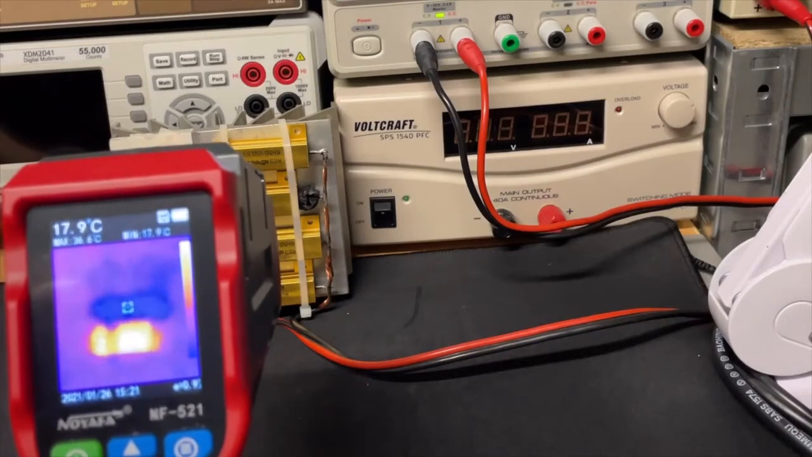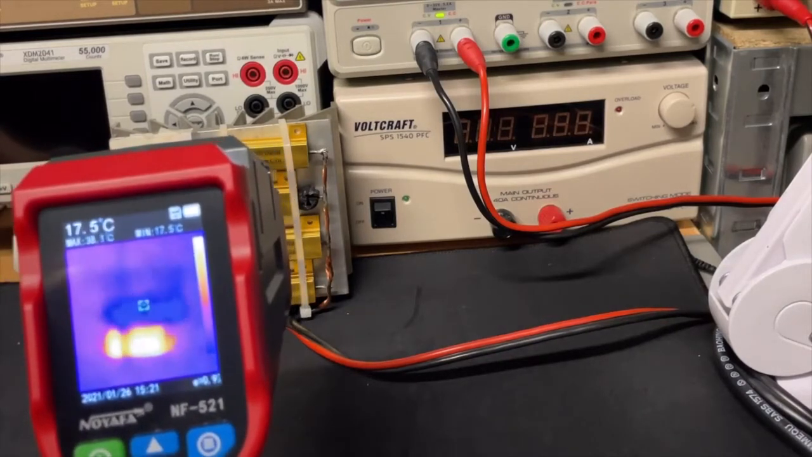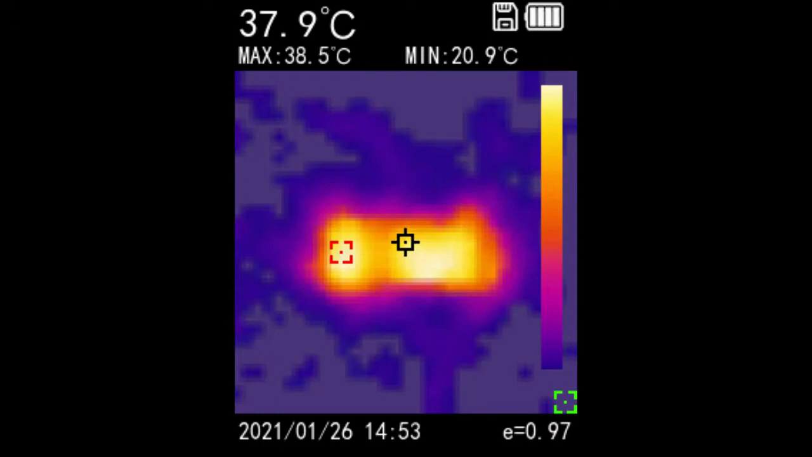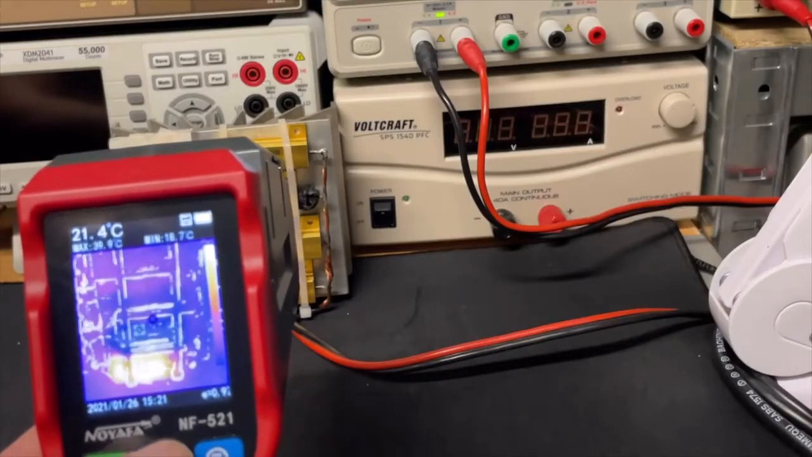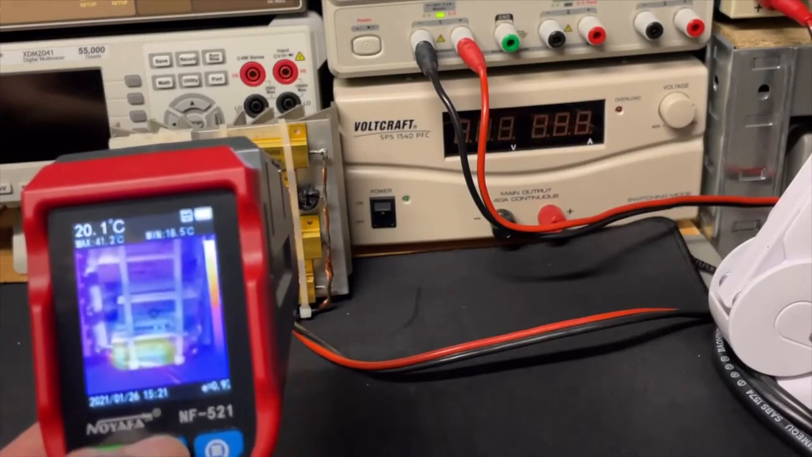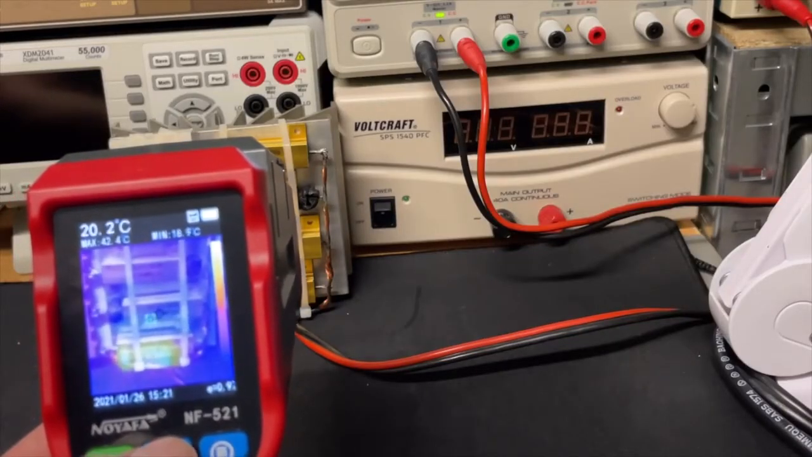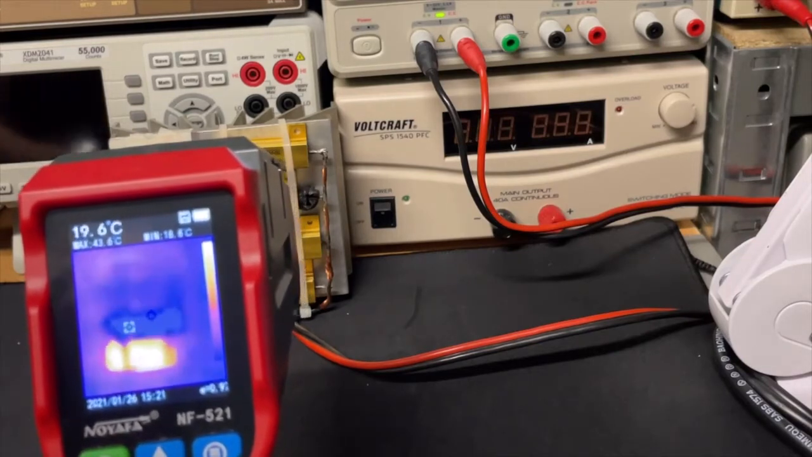So now it starts to be the normal view, what you usually see. Now it's only one resistor, and we can also change the screen a little bit. So I can now do the visual combine. And now it is really combined. And now it's only visual. And now I go back to thermal.